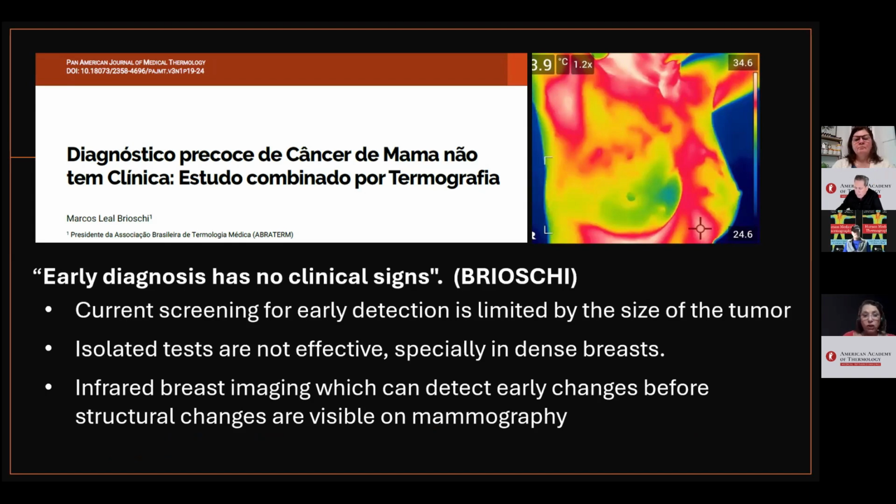As Dr. Brioski asserts, early diagnosis has no clinical signs. Current screening is limited by the size of the tumor, around 80 millimeters. Isolated examinations are generally not effective, especially in dense breasts. Infrared breast imaging can detect early changes before structural changes are visible on mammography.